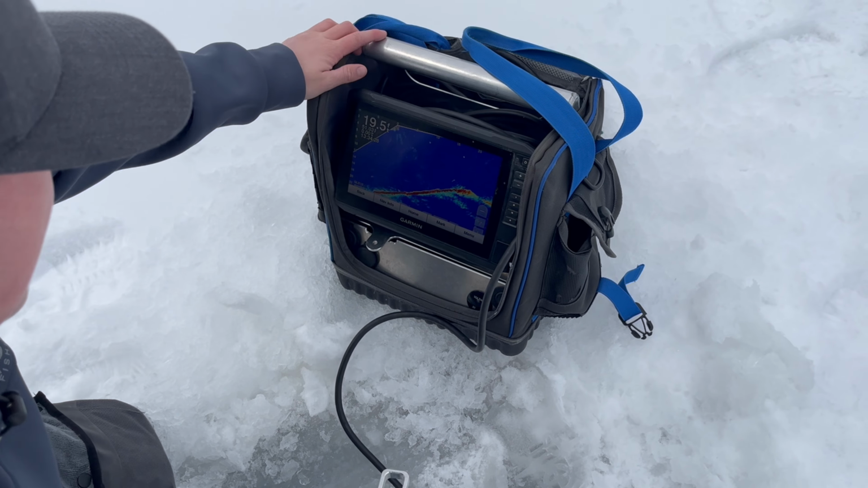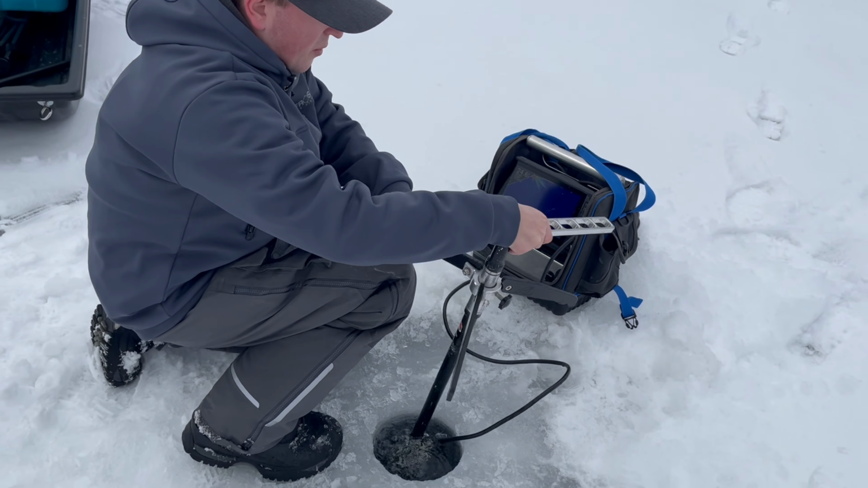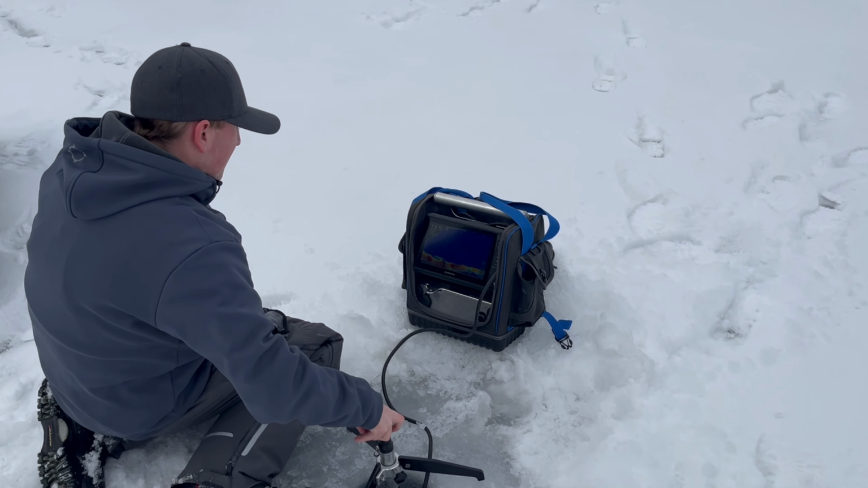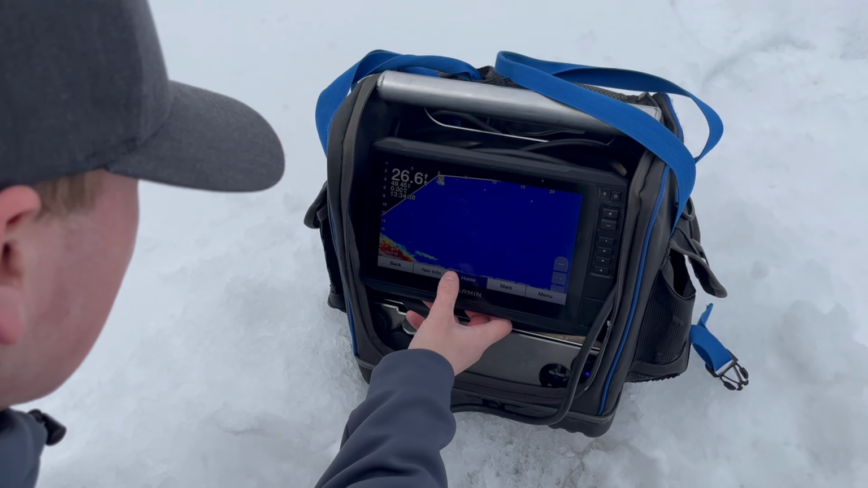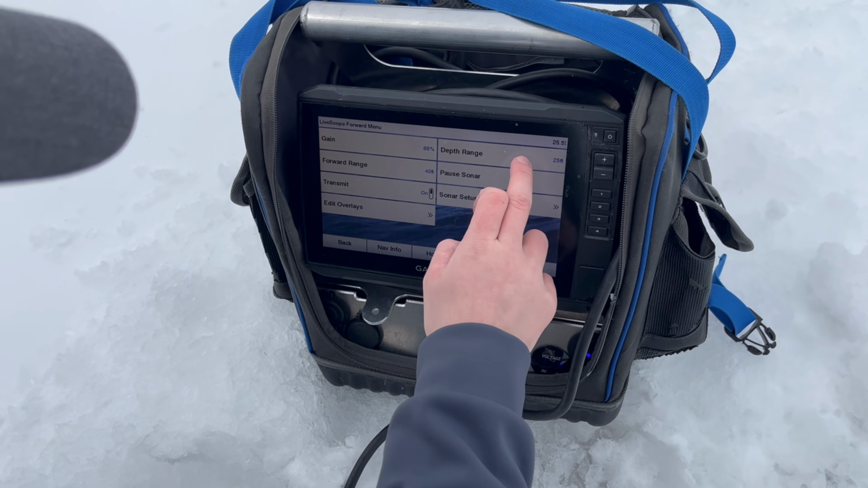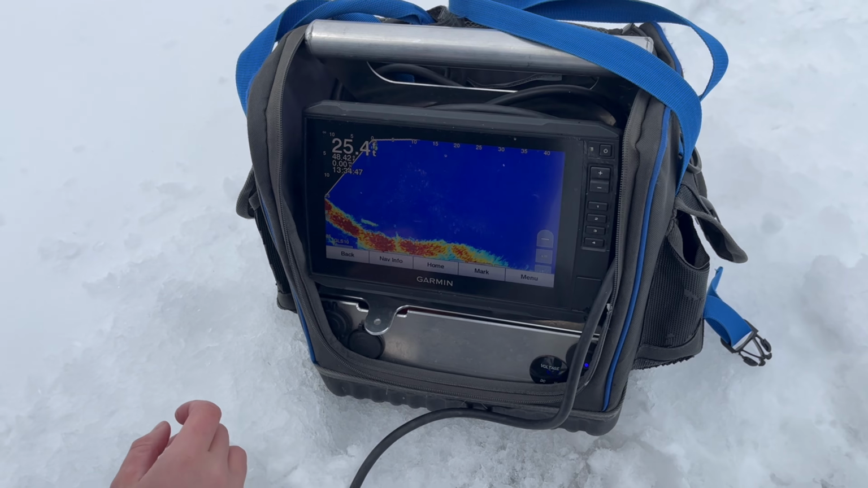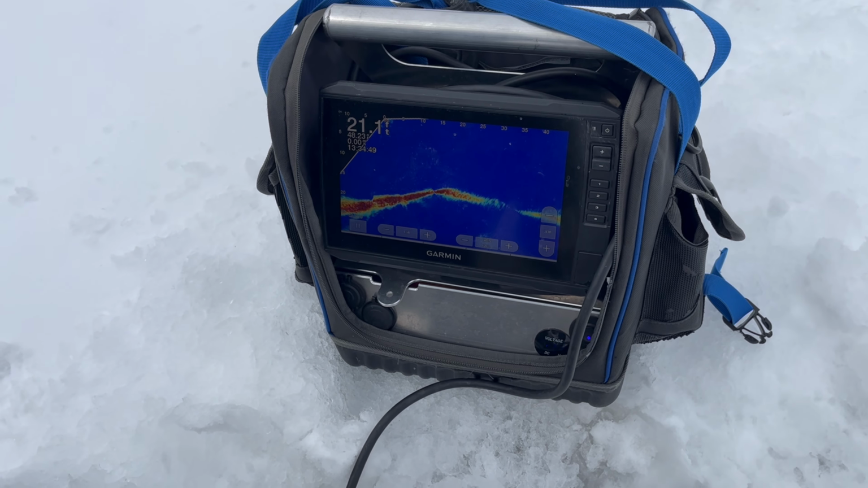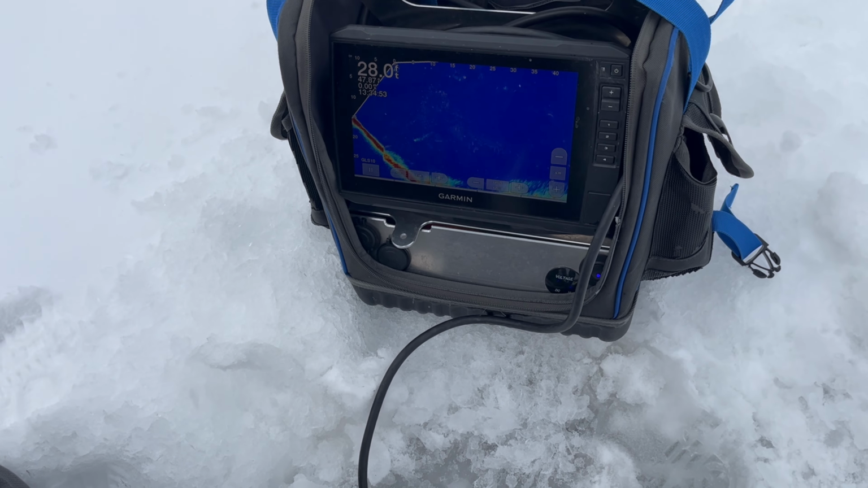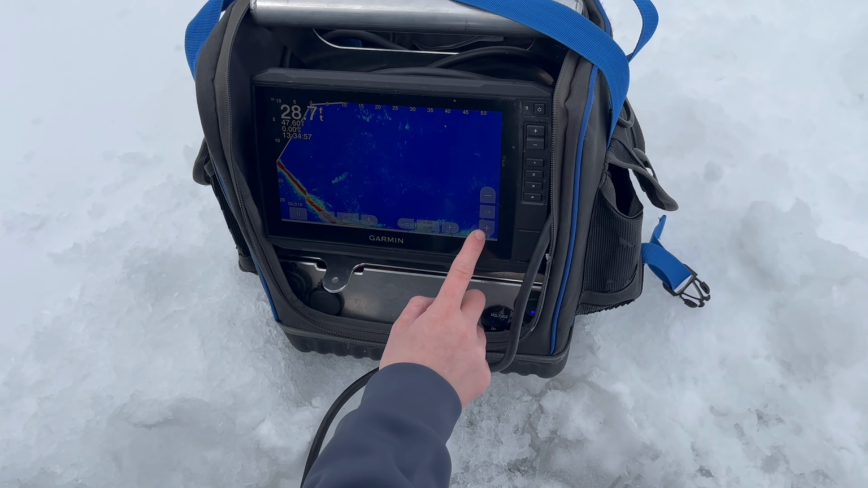Essentially what we've got here, I'm just going to make sure it's level. You want to make sure your transducer is level, otherwise that'll be the biggest problem as to why your screen's not level. I'm only pointed out 20 feet or so here. So we're going to try and find a big suspended school of bluegill, and they shouldn't be the hardest in the world to find because it's not really the biggest basin in the world.